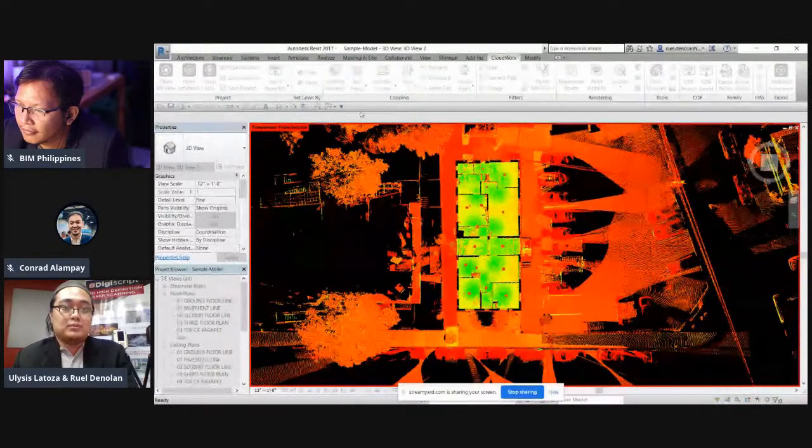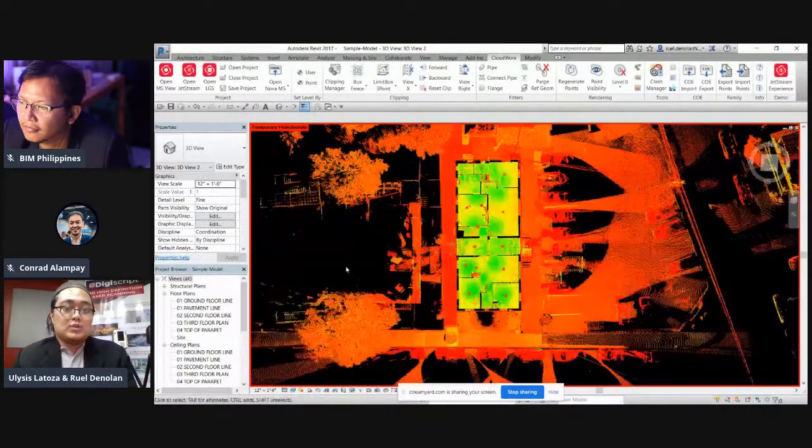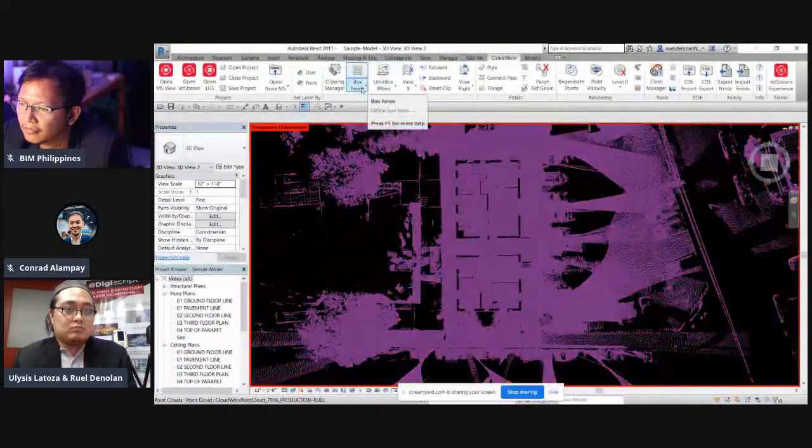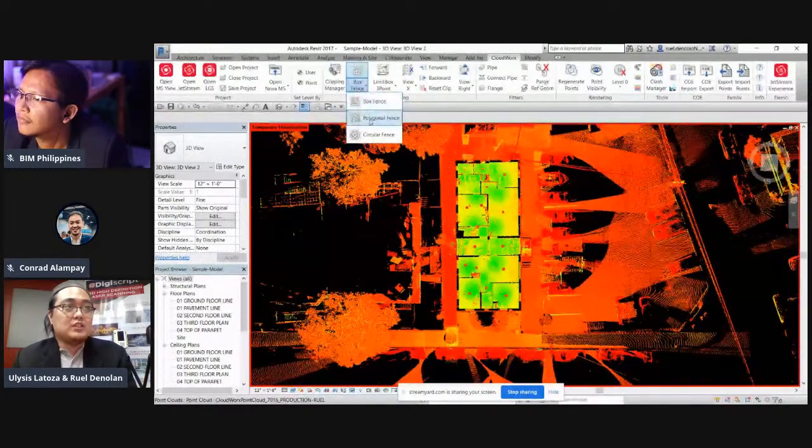We're just going to use the clipping manager. We use the clipping manager basically like, for those who use Photoshop, it's like a crop. It's basically like cropping the site. Crop means it can be rectangular, and as you can see here, it can also be polygonal.